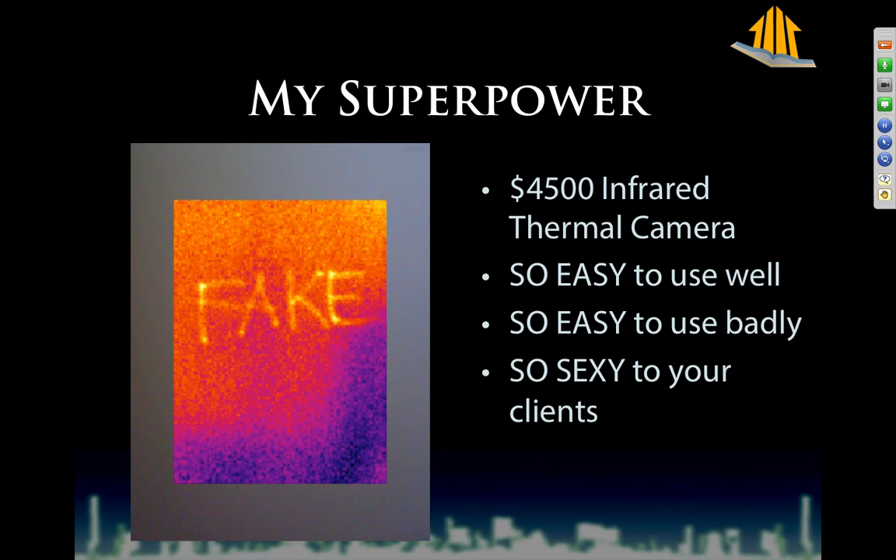This thing is sexy. You need to use infrared because it's going to get your client's attention. Also, the palette that I use is called Iron Bow. I use that for a very explicit purpose, and you can find more about that at my training portal, which you can get access to through buildingperformanceworkshop.com.